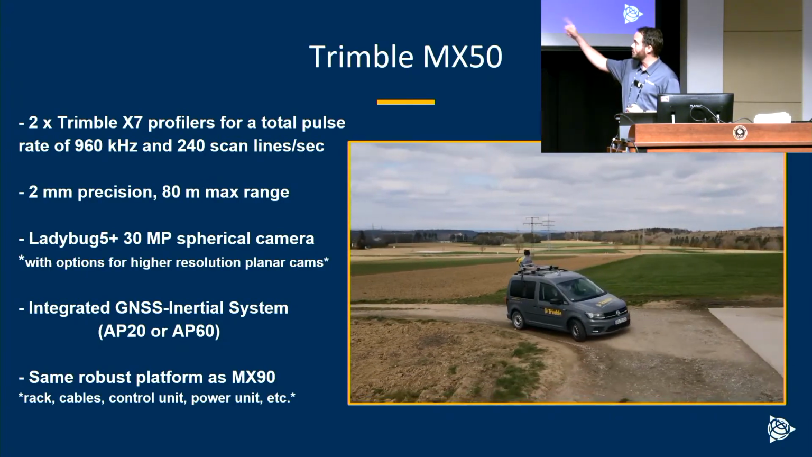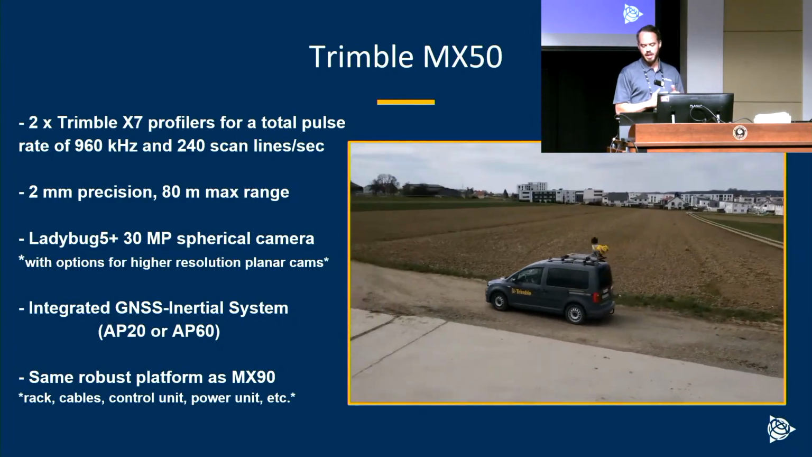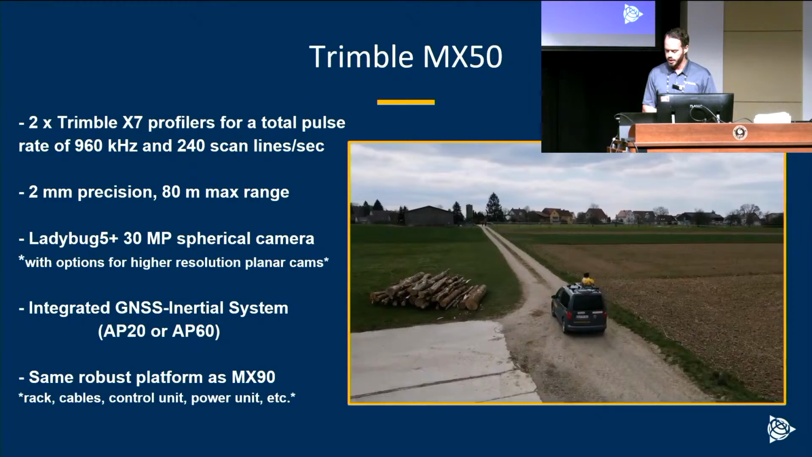But I do want to note that we're limited to 80 meters max range. So there is a bit of a limitation there on the density and the range, but still a really capable system.